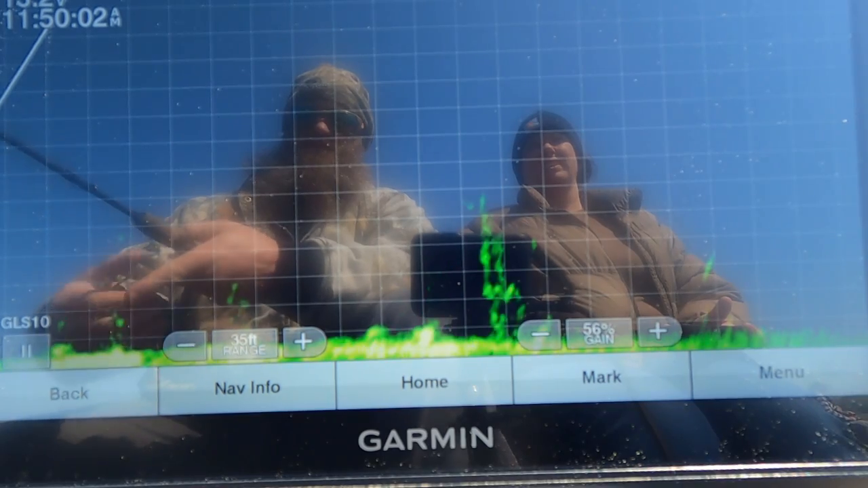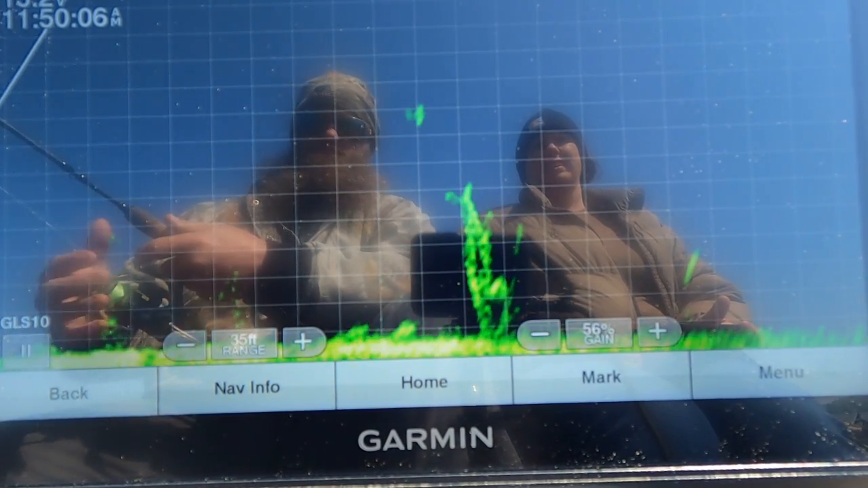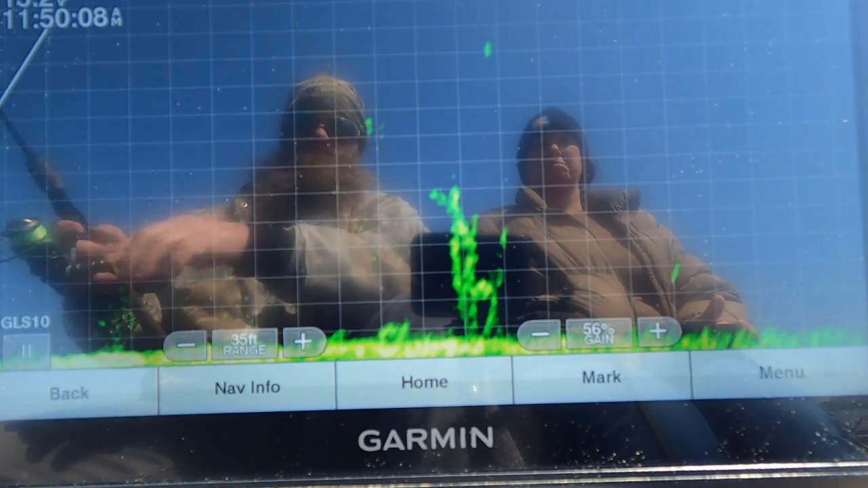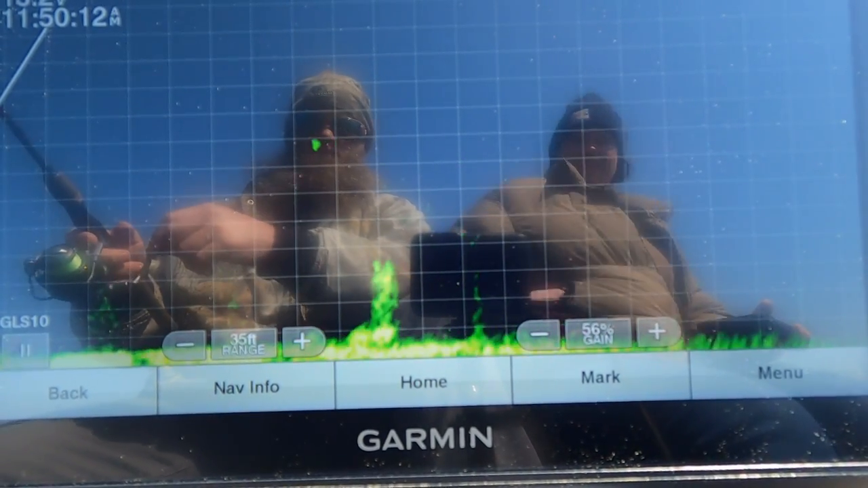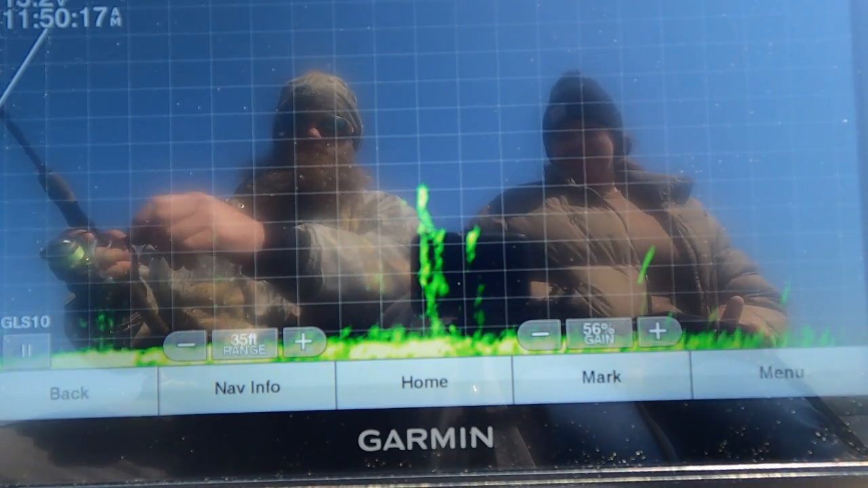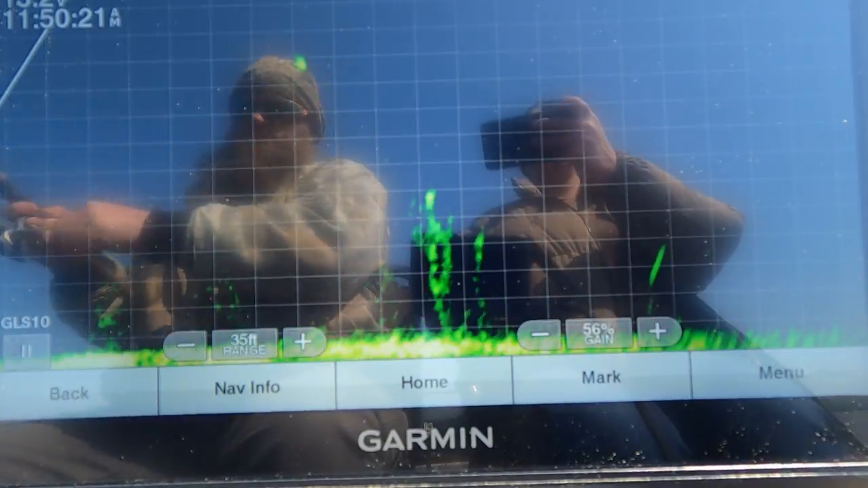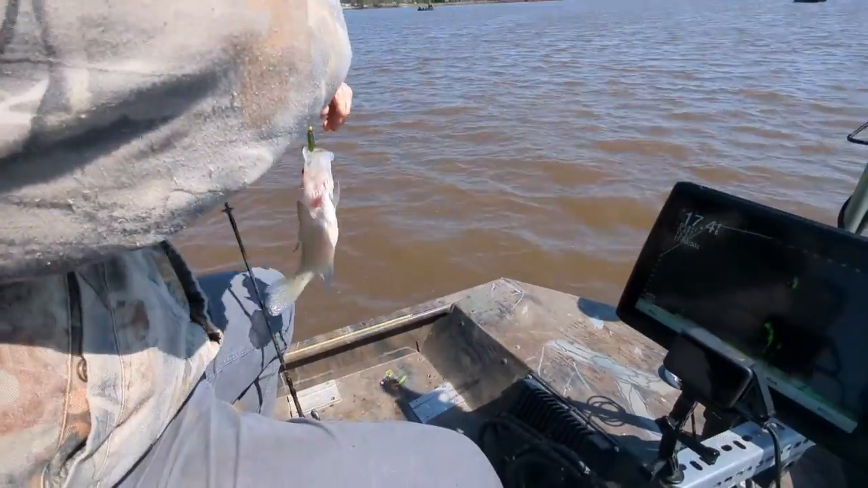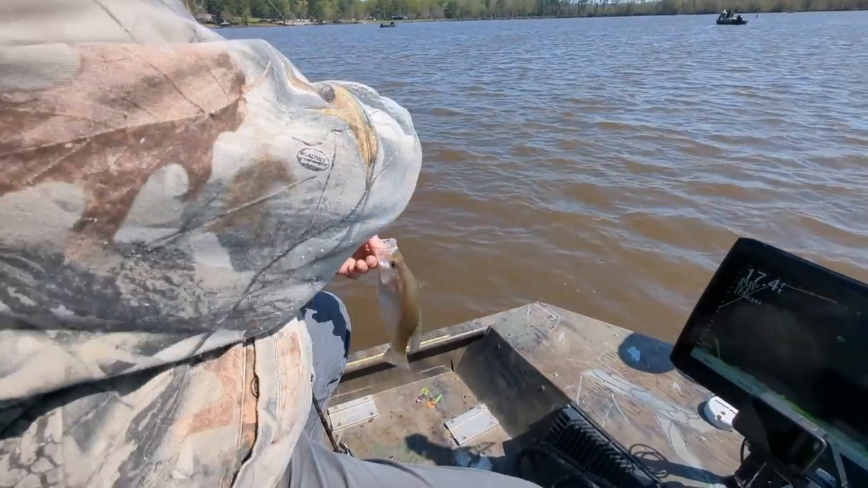I'd throw that sucker overboard. He's coming. About time. Good job.